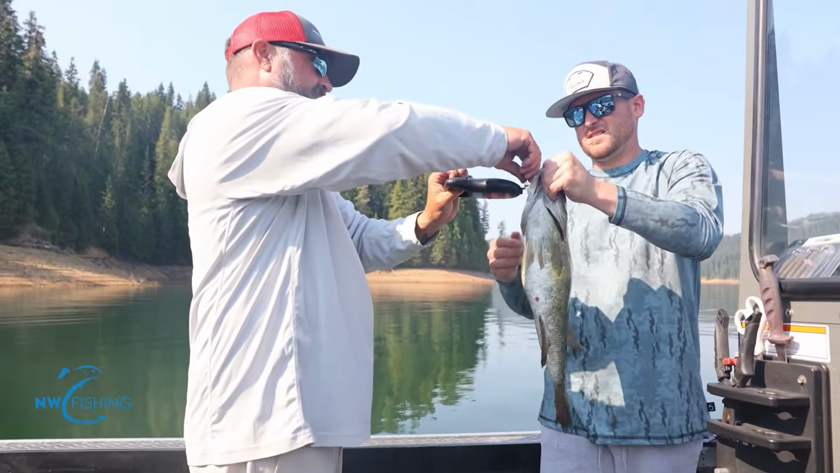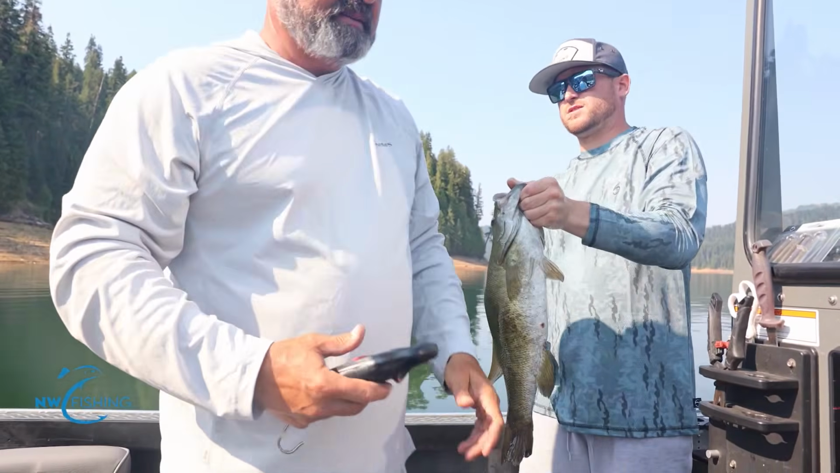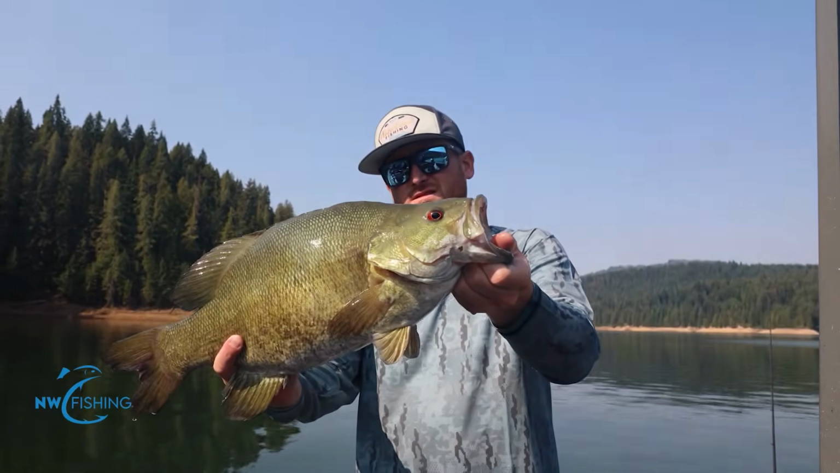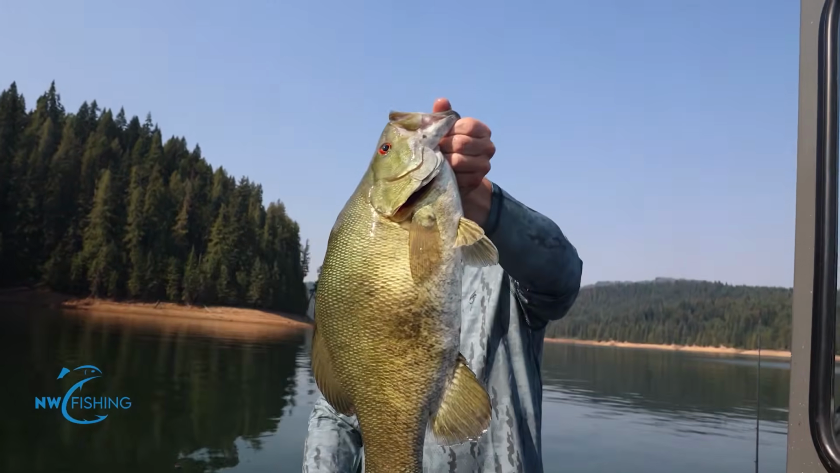And what did you hook that on? A 6 cents tail spinner called the Spin Gyro. Okay, awesome. Wow, that's a pretty fish.